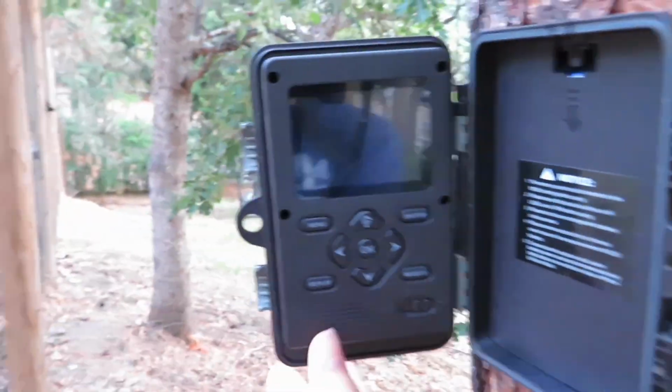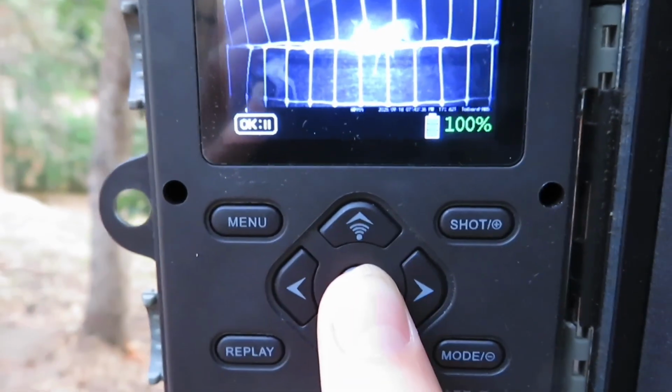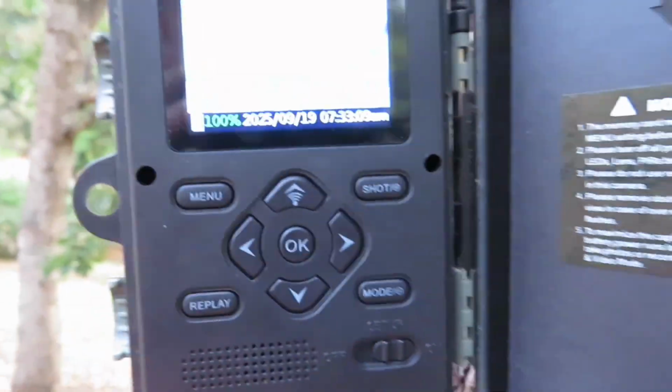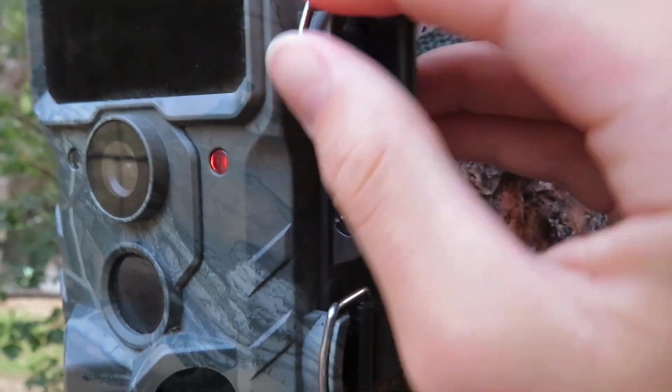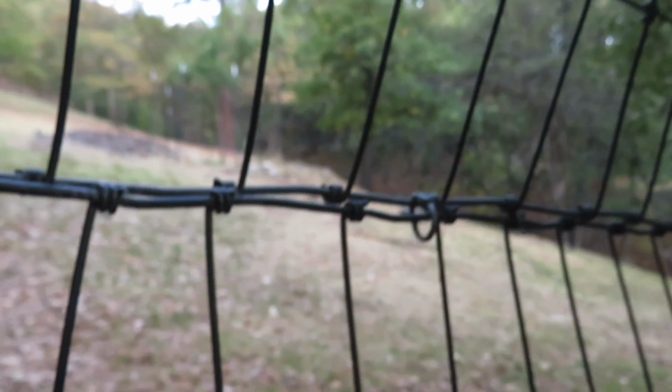Alright, let's see what it has. 2 deer. One's a buck. Alright, turn it back on. And alright, see what I'll get this afternoon.